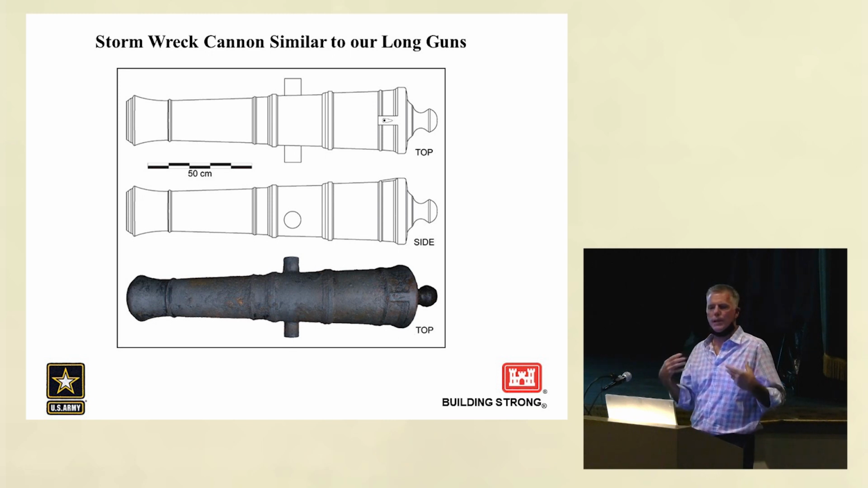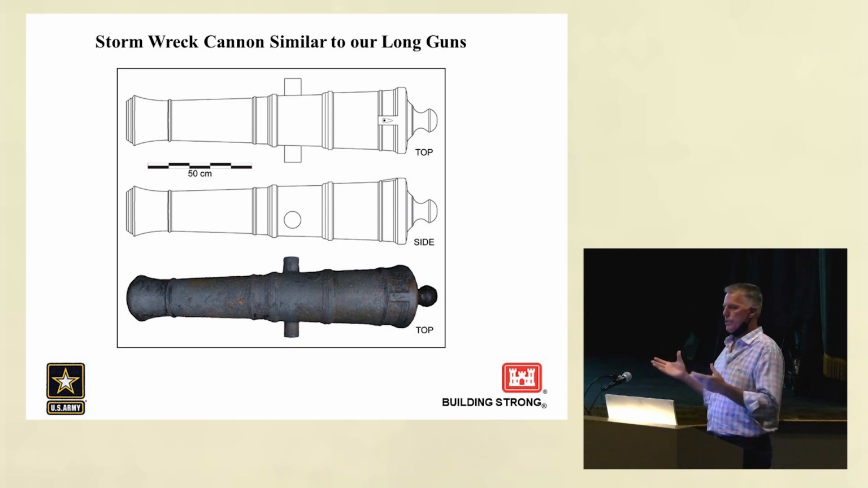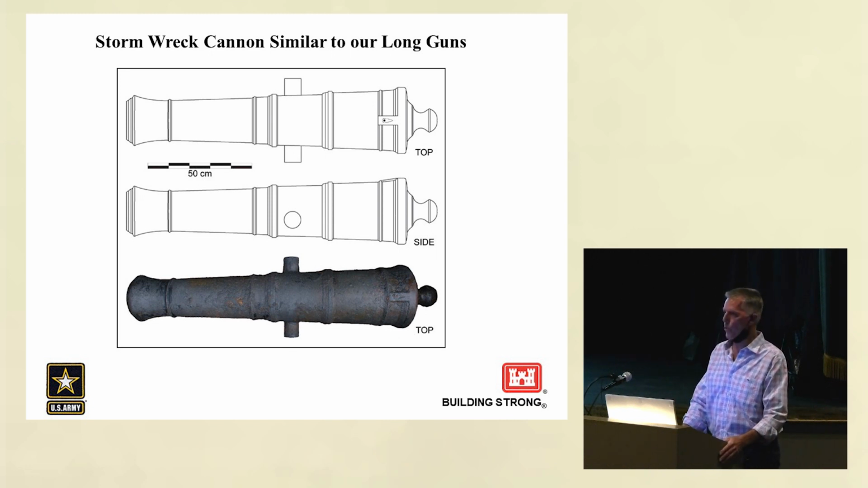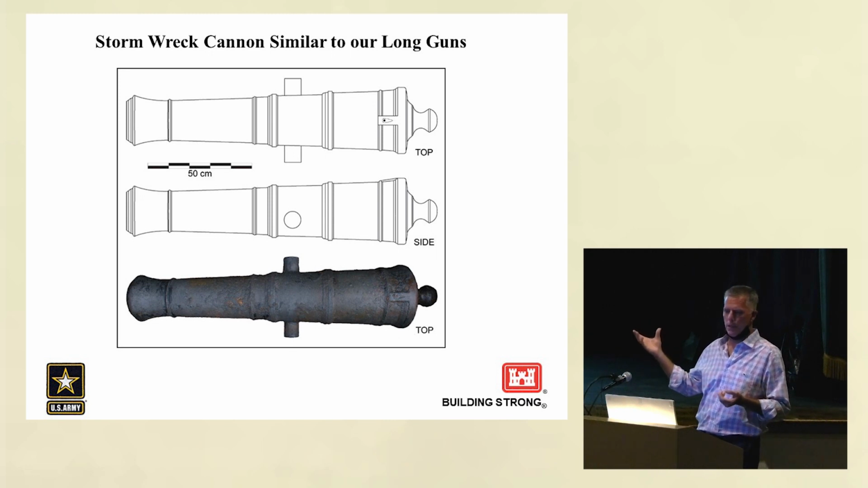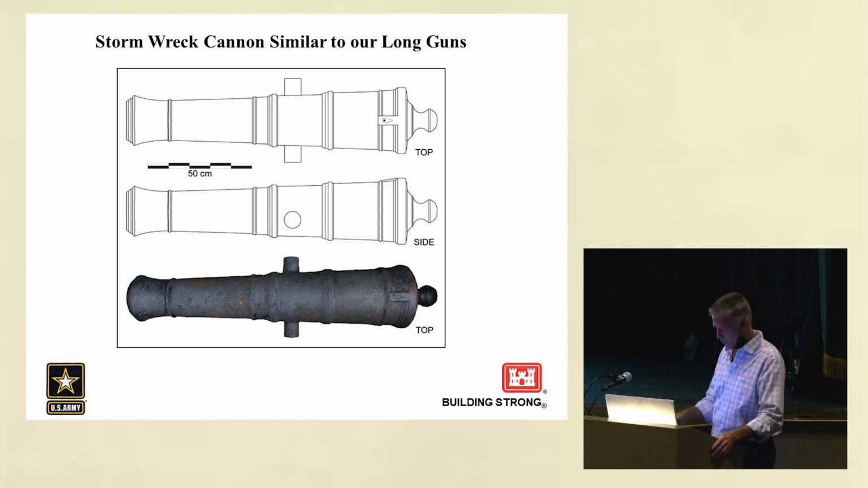The Storm wreck was off St. Augustine, Florida, and they surmised that it was one of numerous British transports that were evacuating loyalists fleeing Charleston. And Savannah had been evacuated several months prior to that. Charleston evacuated a little bit after. A storm hit when they were off the mouth of St. Augustine and sank a number of vessels. And the folks who excavated this wreck seem to think this was a British transport, and it matches our cannon to the T.